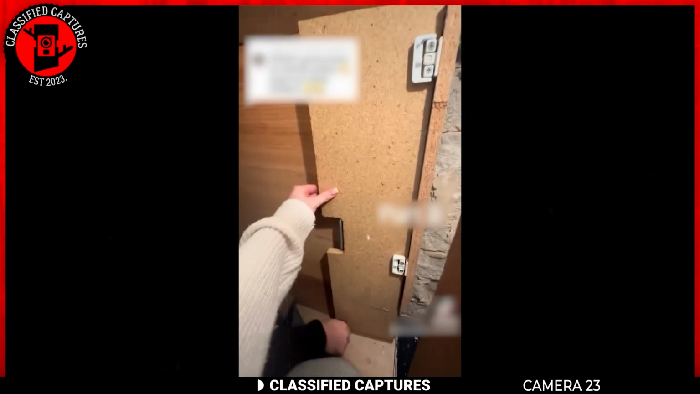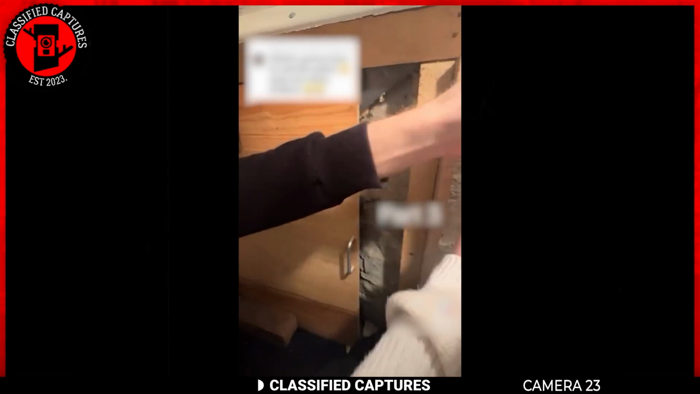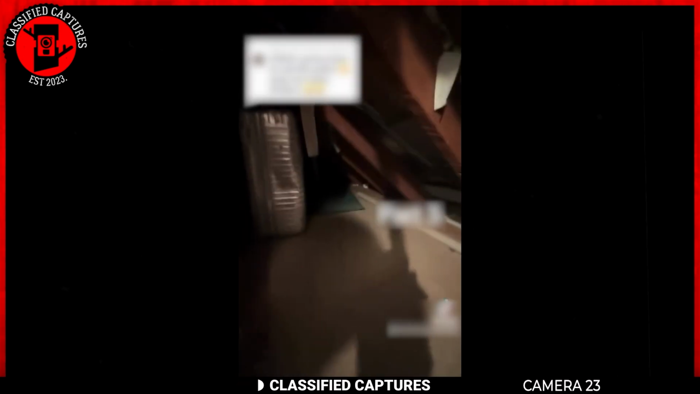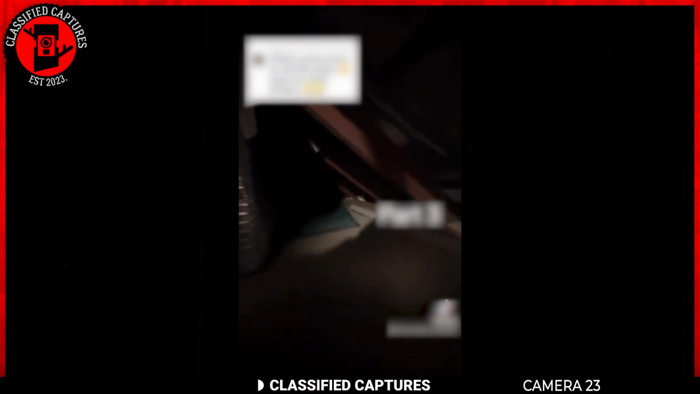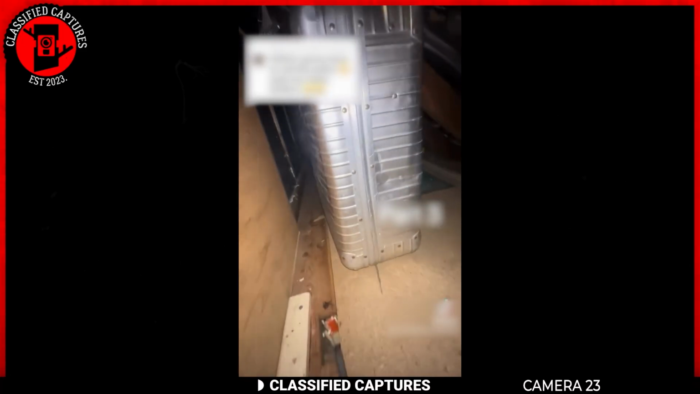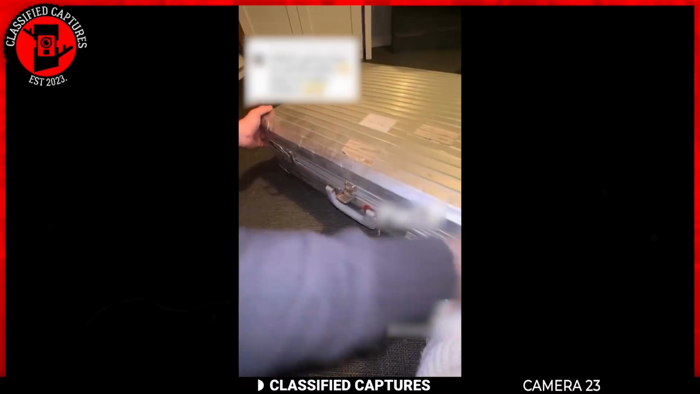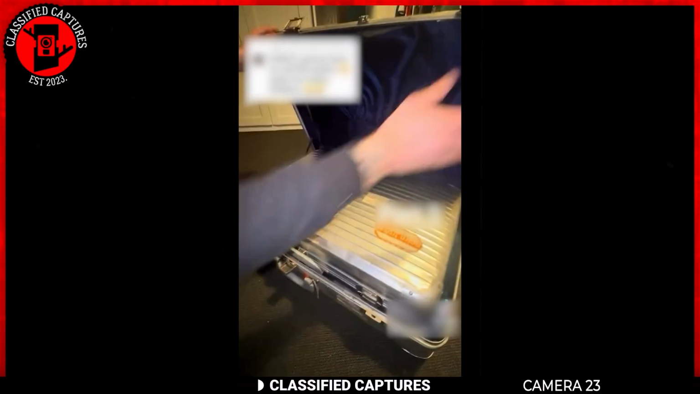A couple buys a 1960s home thinking they've hit the vintage jackpot, only to uncover Pandora's box of strange artifacts left by the previous owners. Among many of the things they found was a suitcase they decided to open and check. When they opened it, they were shocked to find another smaller replica of the suitcase inside.